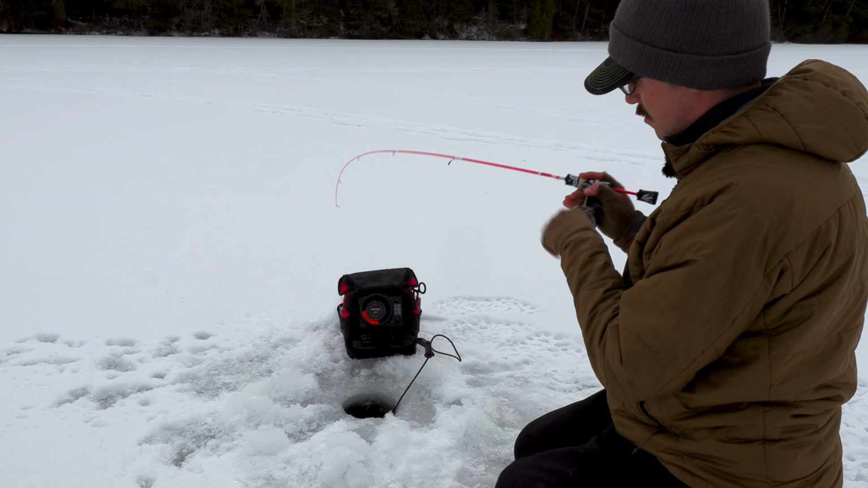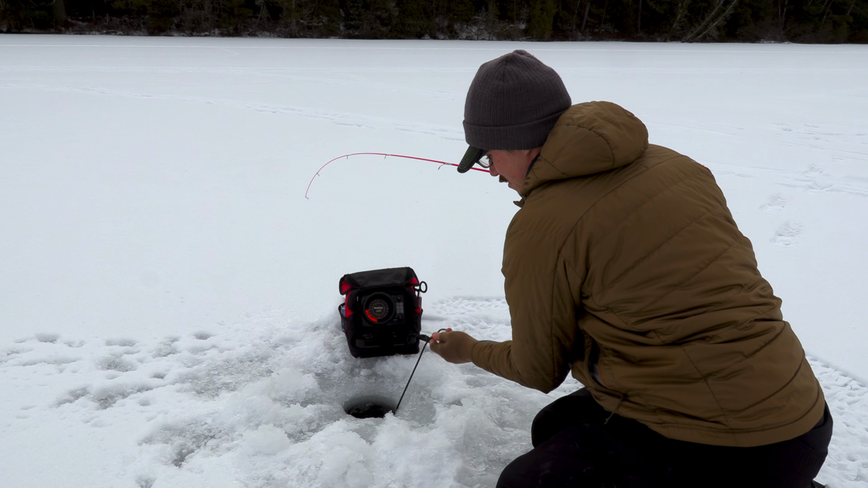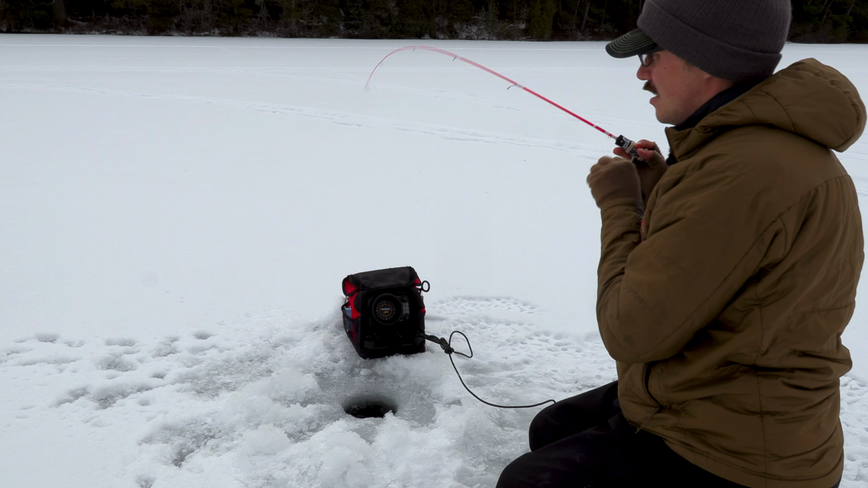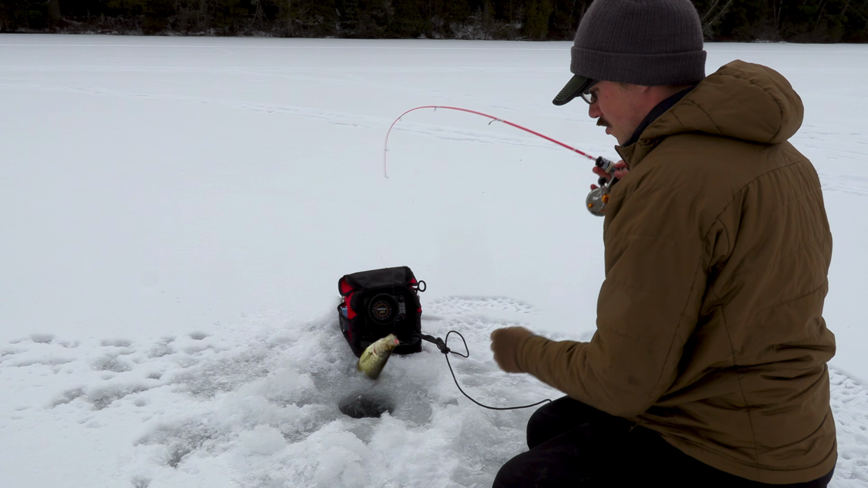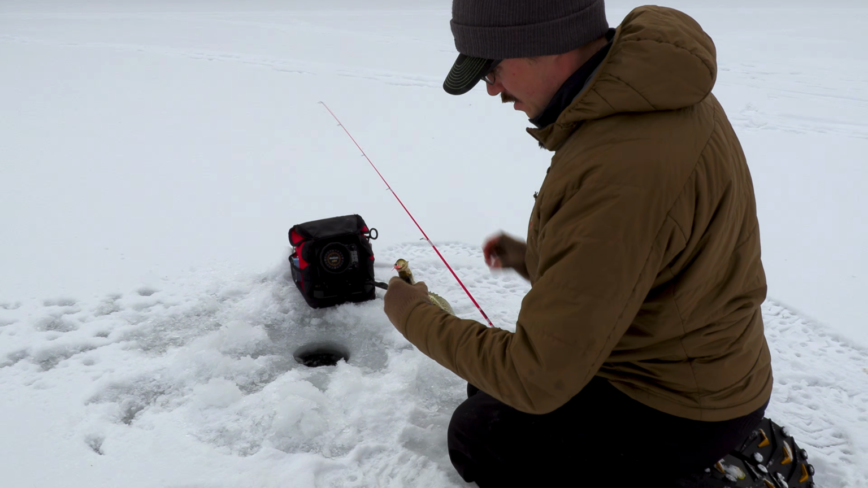There we go. Keep away from that transducer. I see it. Looks like a little crappie. Oh, there's a bigger crappie. Pull and drag on the way down. That elevator.